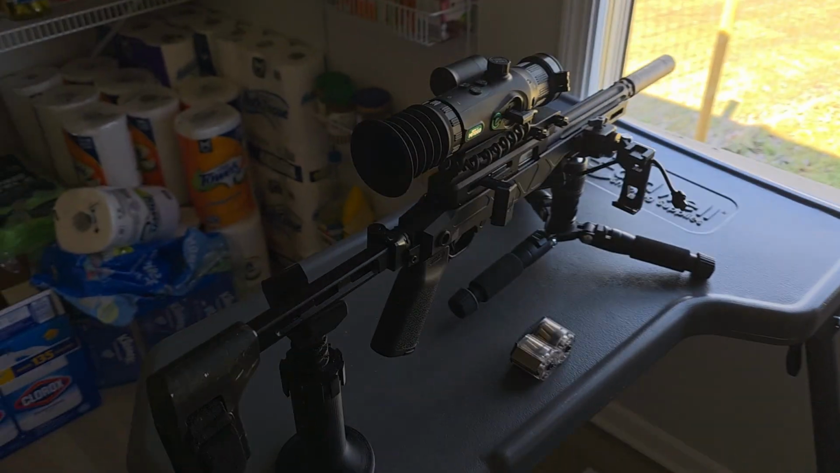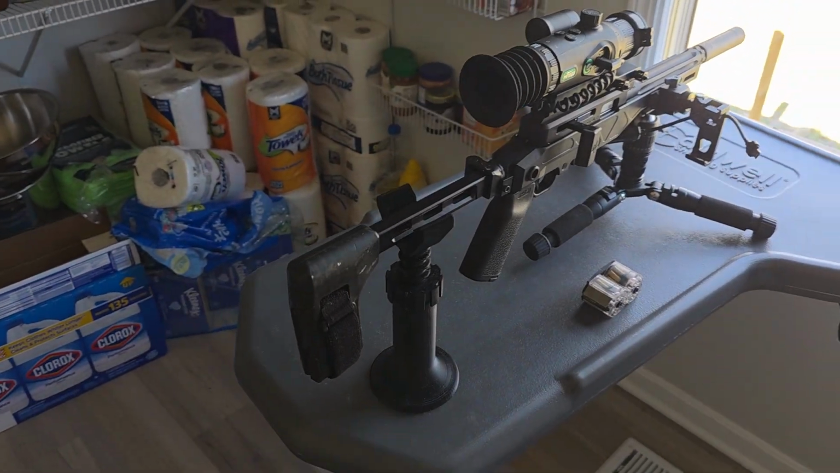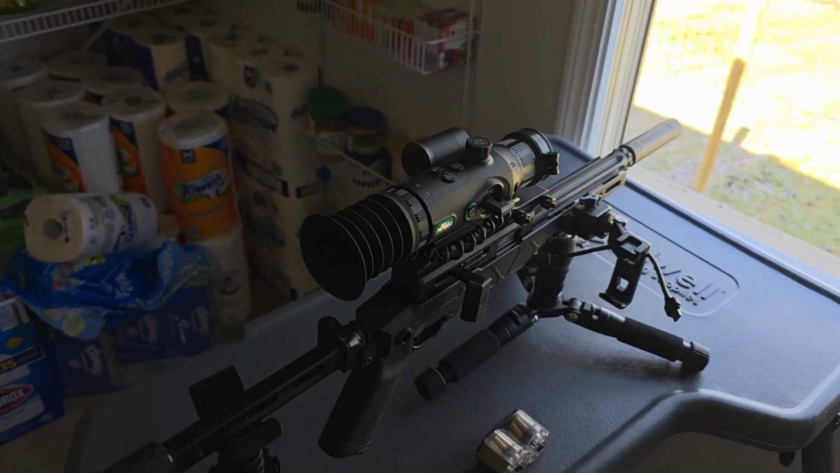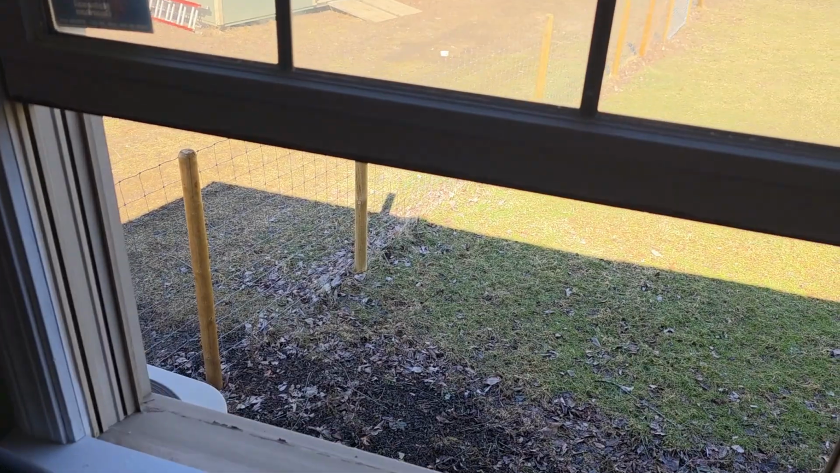Got it all set up on the bench. Got it on the mini tripod in the rear rest. I 3D printed that. Got my phone mount. Everything ready to go. All we have to do is set up our target.